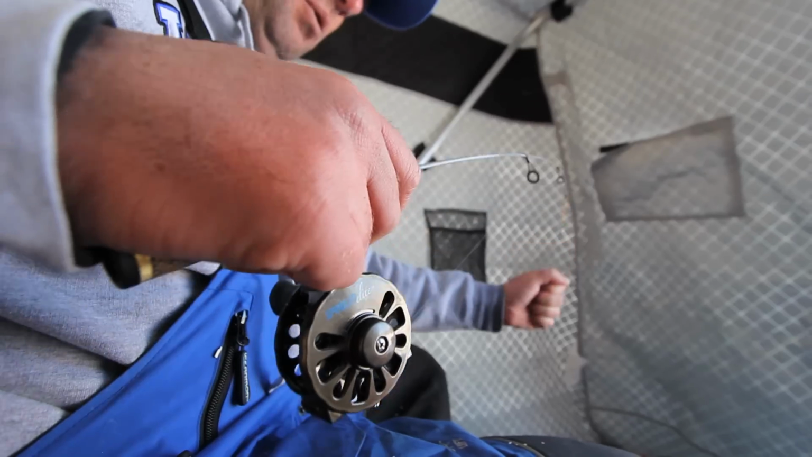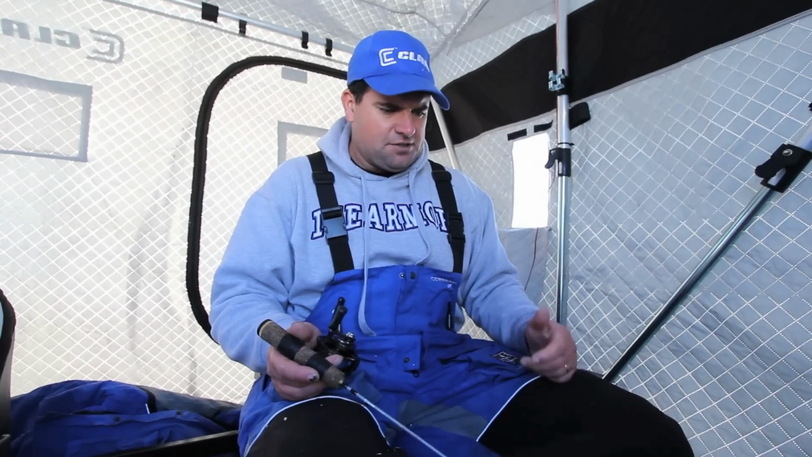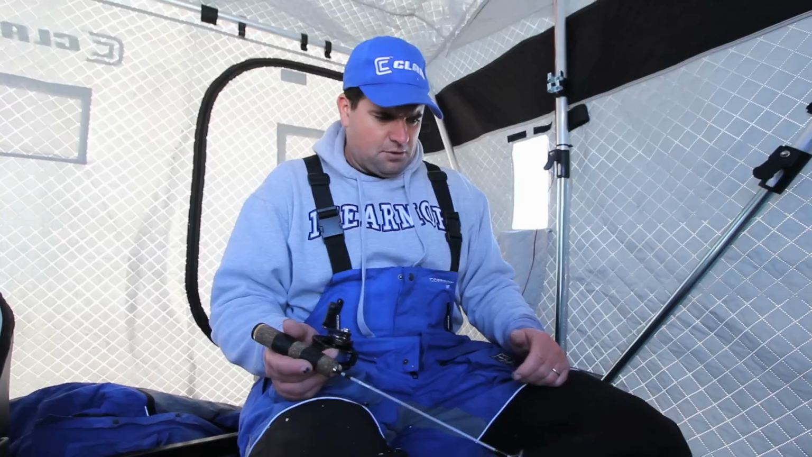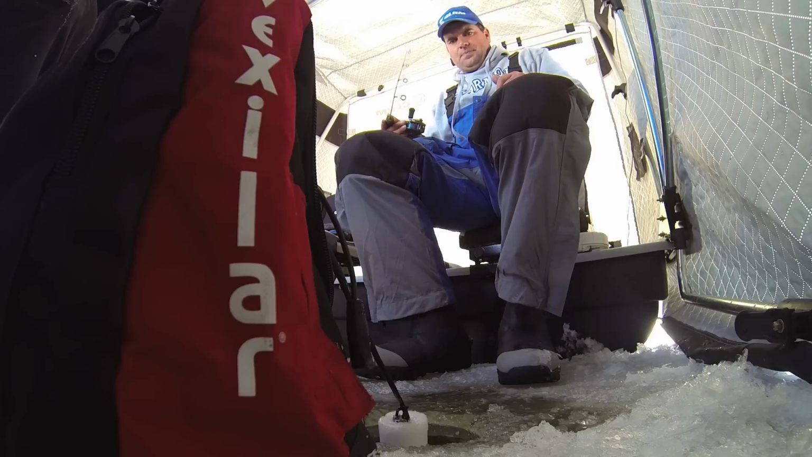But the flip side is that wax worms tear off the hook really easy. They're not really durable. You're not going to catch several fish on a wax worm or two. But for triggering bites and for just having that scent factor, they're tough to beat.